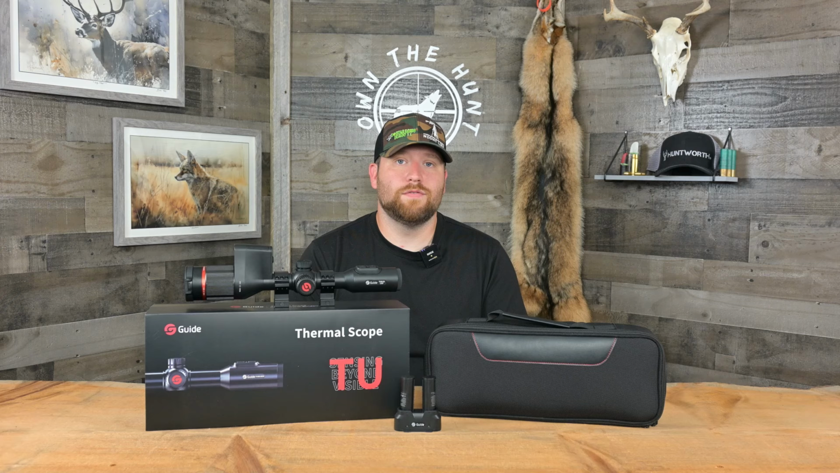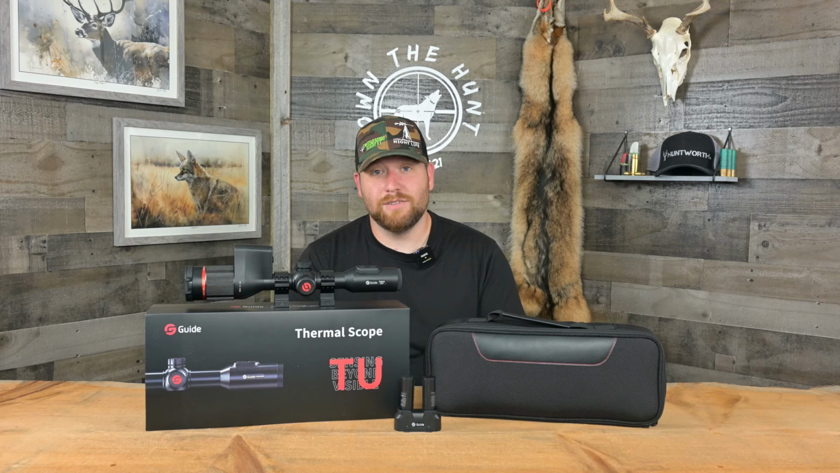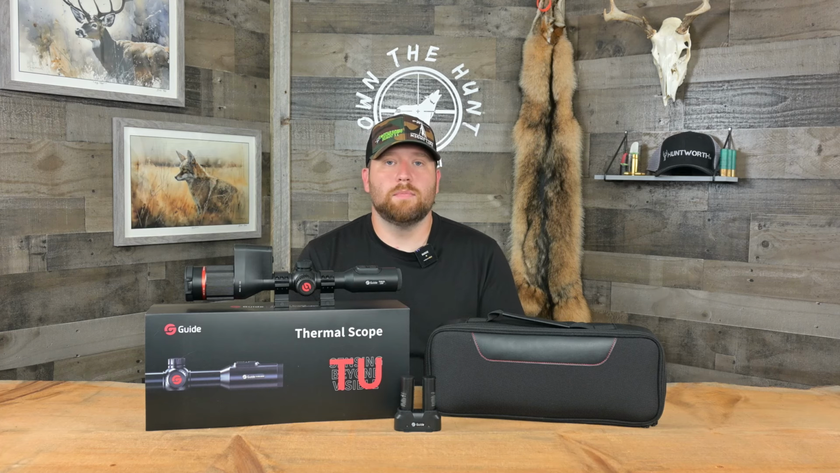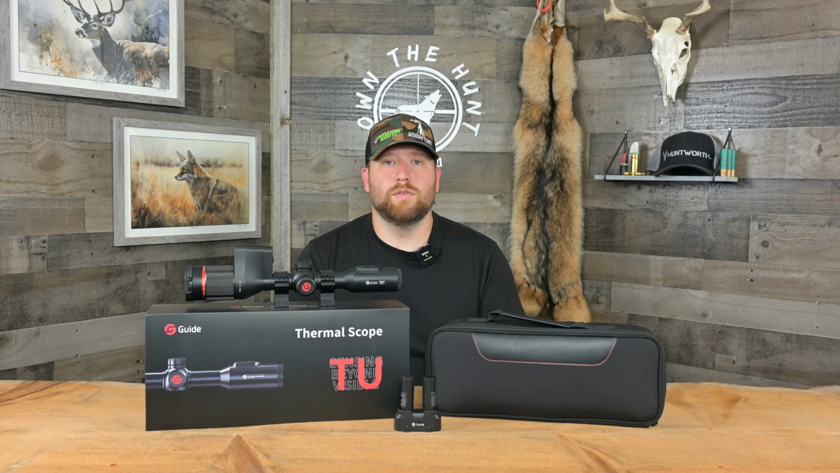So detection range of 2,800 yards. Very, very realistic. I took this out and I had no problem seeing, I would say, 1,500, 2,000 yards. Yeah, you're not going to ID at those ranges, but you definitely can detect heat. ID range on this, I would say comfortably 500 yards to ID the difference between a deer and a coyote. That's in pretty good conditions. In poor conditions, I'd say step down a little bit, maybe 300-400 yards for ID, probably closer to 400. It's a very good scope and it has a lot of capability. So I'd say right around that 400 yard ID range.